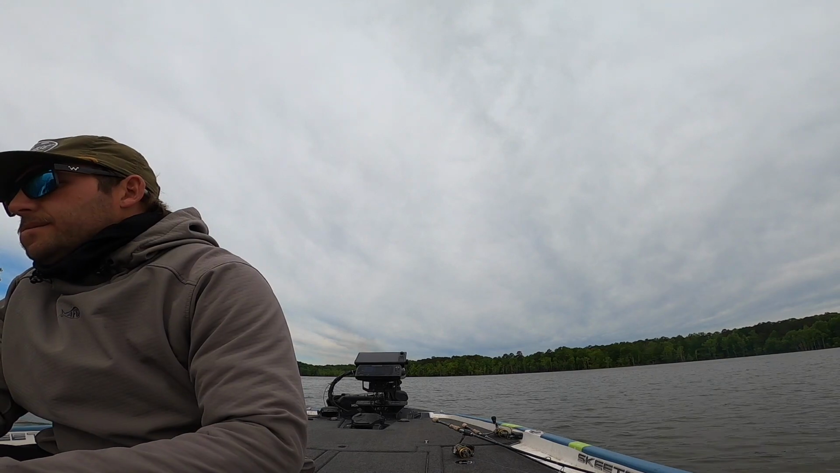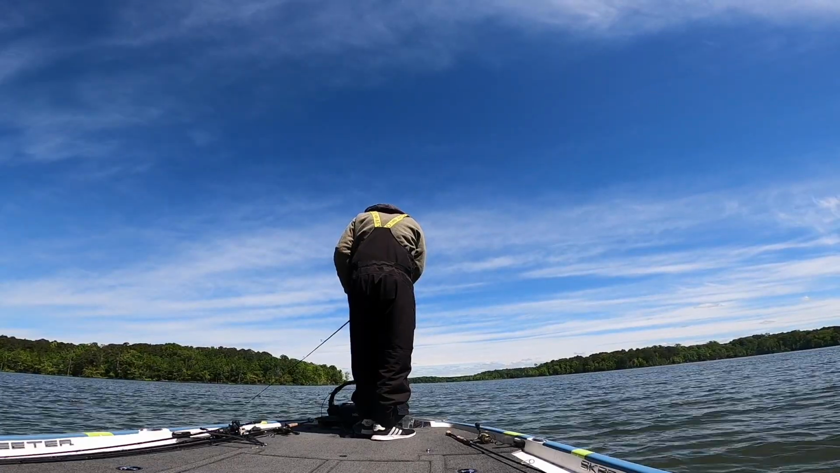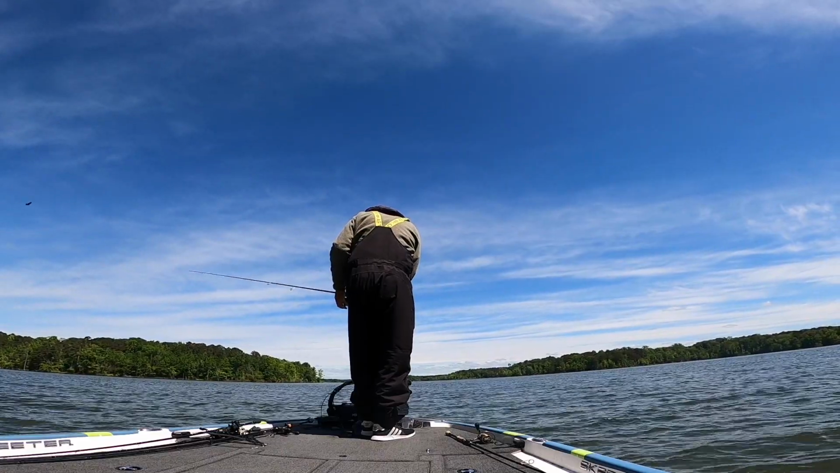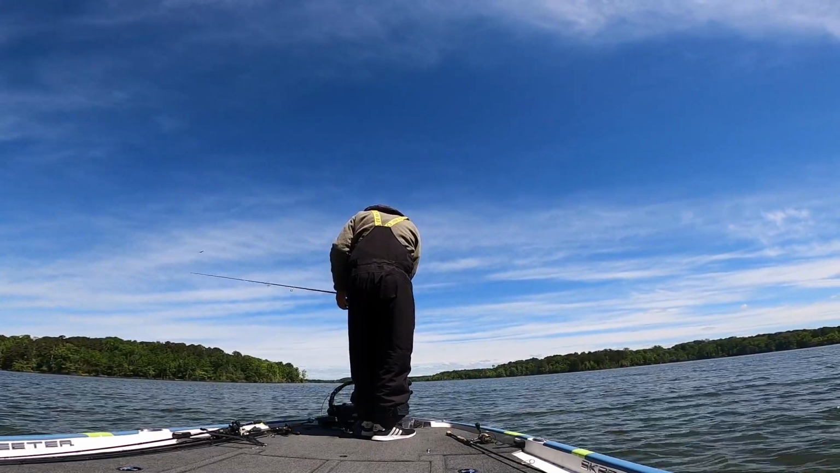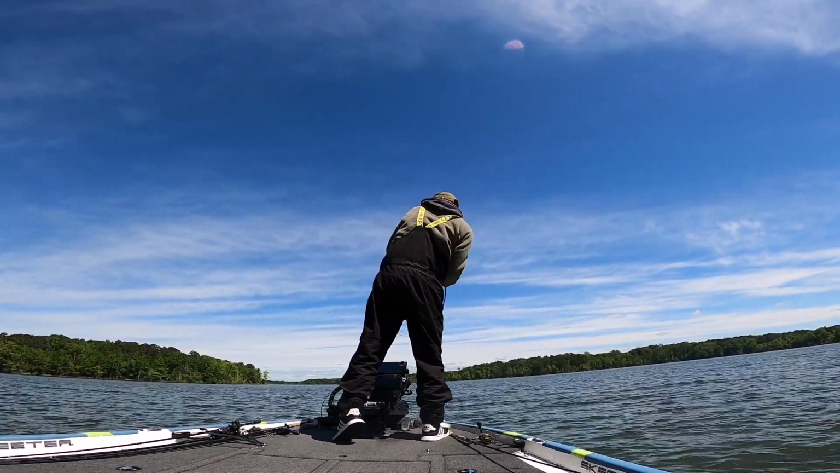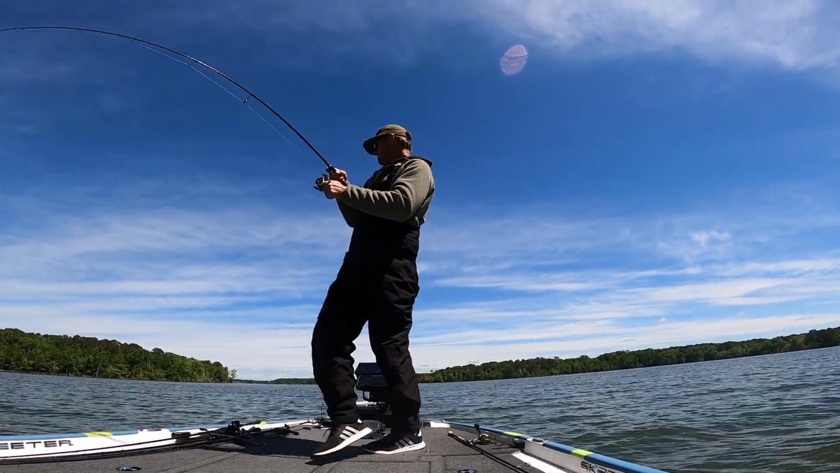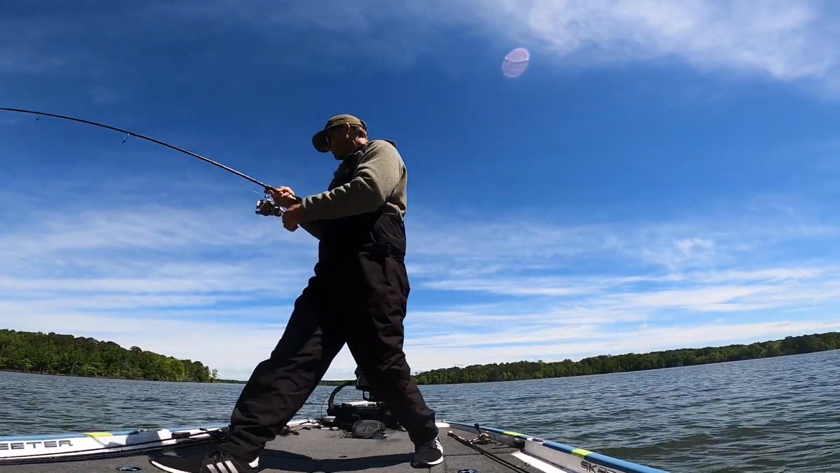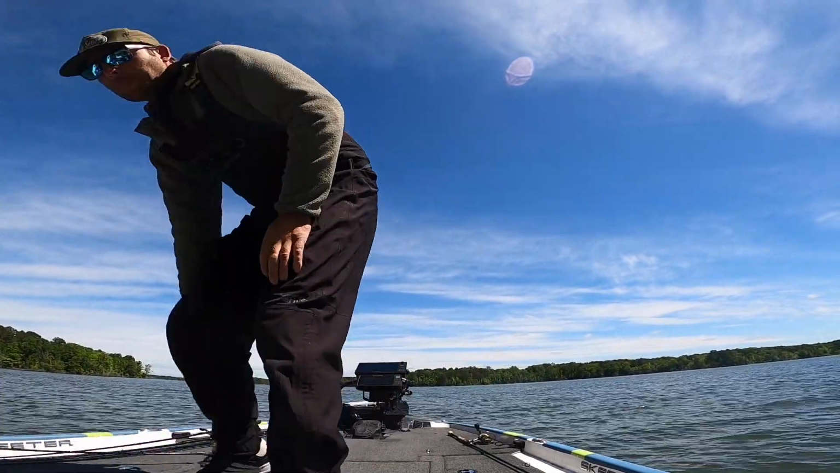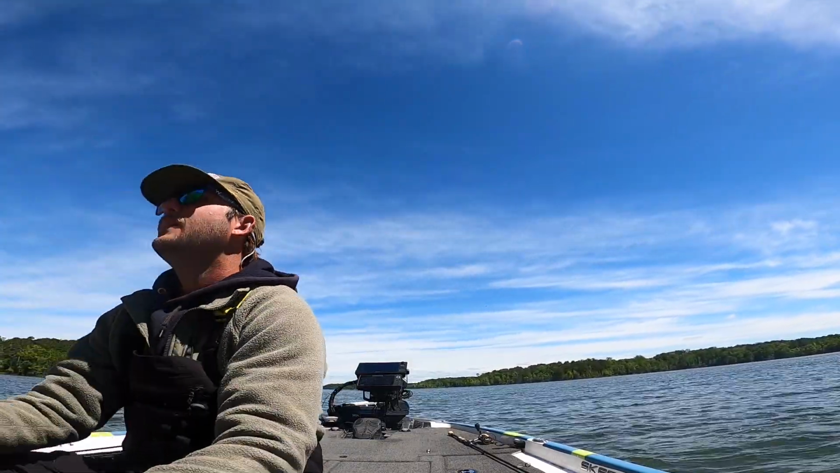Need to grow up though. Off in midair. Why do they keep doing that? I don't know. Probably the best one I got. Pound and 3/4.